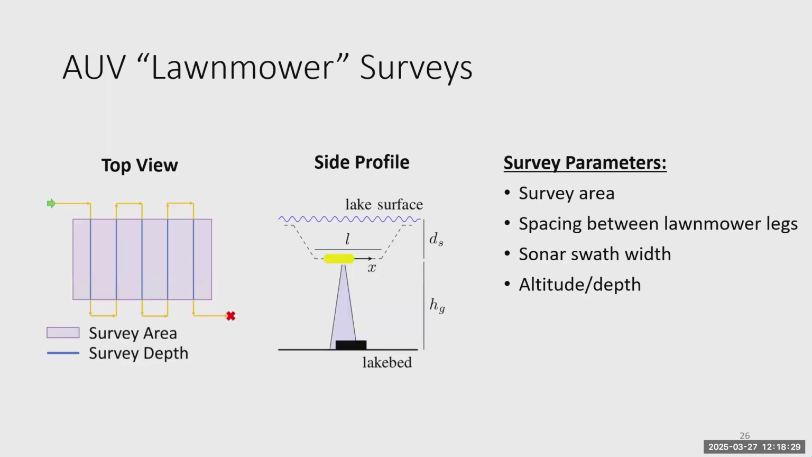When we worked on these field expeditions, we were working really closely with the marine archaeologists in Thunder Bay to determine the survey parameters. So we pick things like the survey area, spacing between the legs so that we have enough overlap of our sonar images, and also our sonar swath width, which we need to decide based on the altitude or depth of the survey. Again, we worked really closely with archaeologists to make sure we wouldn't interrupt any of the sites. They know exactly where all of the buoys are placed. It's pretty incredible, the knowledge that they have about these sites.